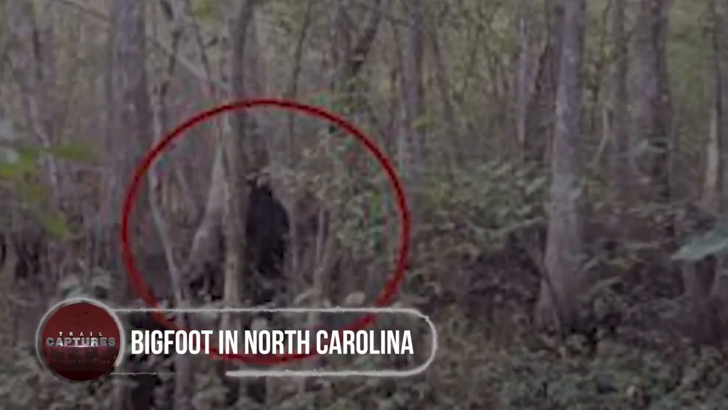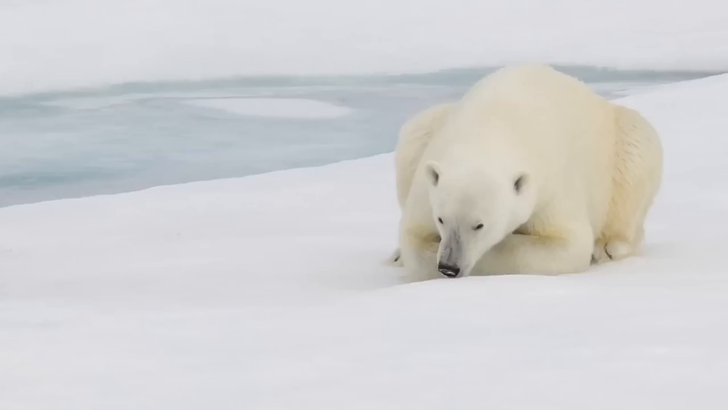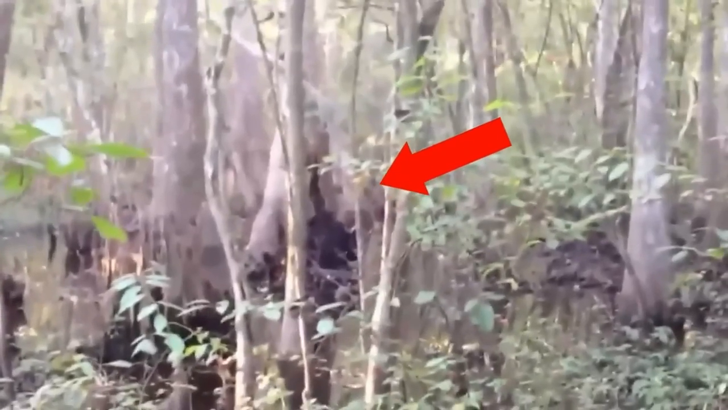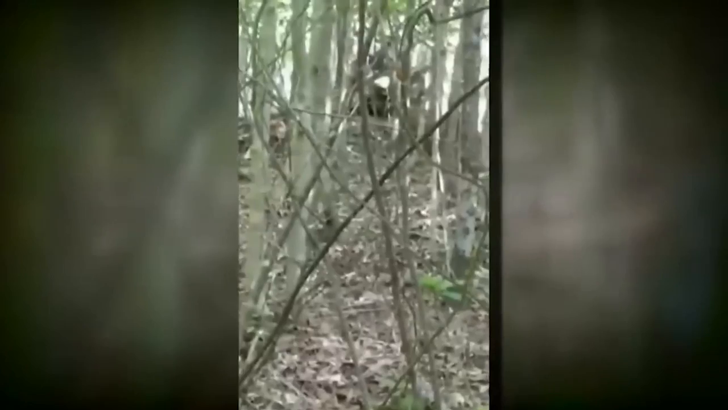Bigfoot in North Carolina. Tales of a large ape-like creature lurking in the forest of North Carolina are as common as the polar bears of Antarctica. While retrieving game cameras set up in a wooded area of the country, a Bigfoot enthusiast heard a couple of knocks and loud grunts and took his camera out to record the wild animal. Although it was not easy to identify, a dark shape could be seen sitting there among the trees. At first, he took it for a large gorilla, but the huge primate was never seen before in that area.